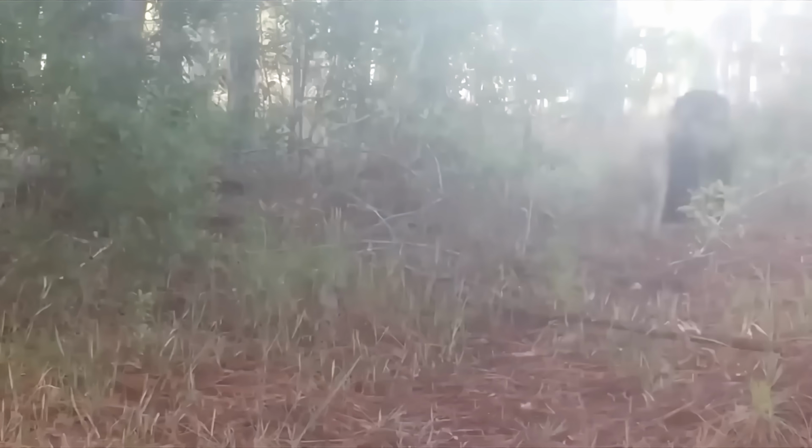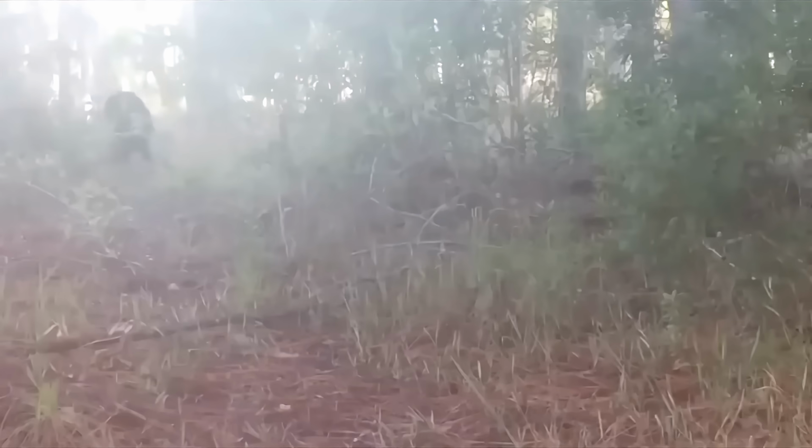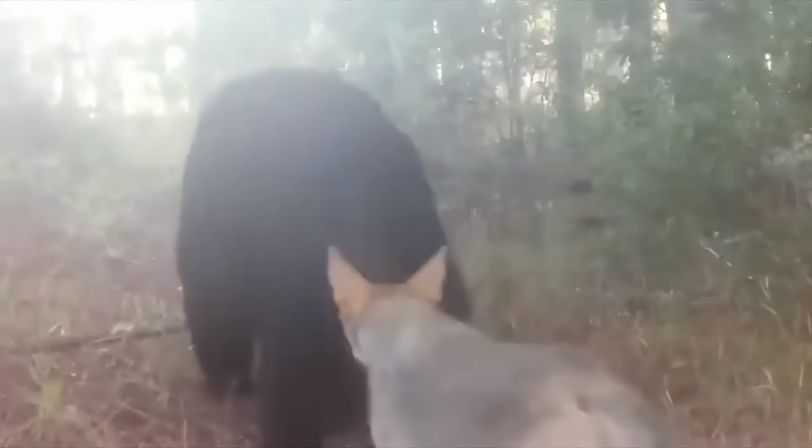The trail cam owner says he suspects that the coyote is using the bear's keen sense of smell to locate food. I think it's more likely that the bear is luring the coyote, because the coyote is going to be its food. Or perhaps they're just using the same trail at the same time of day by chance.